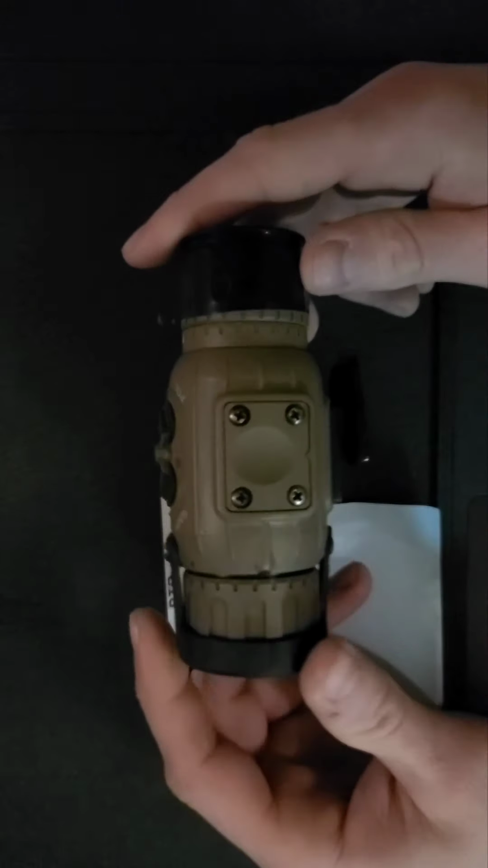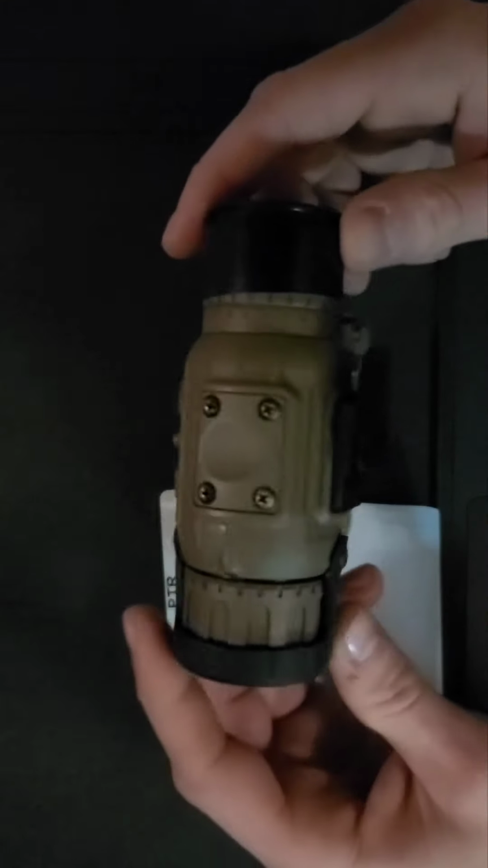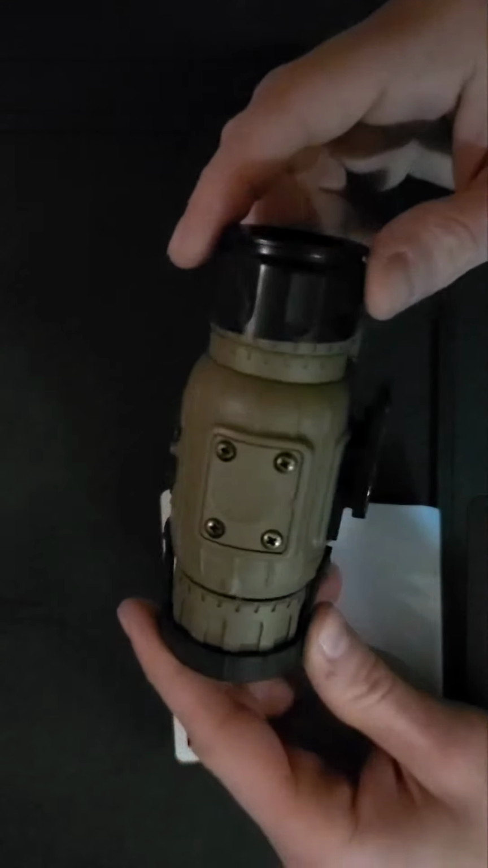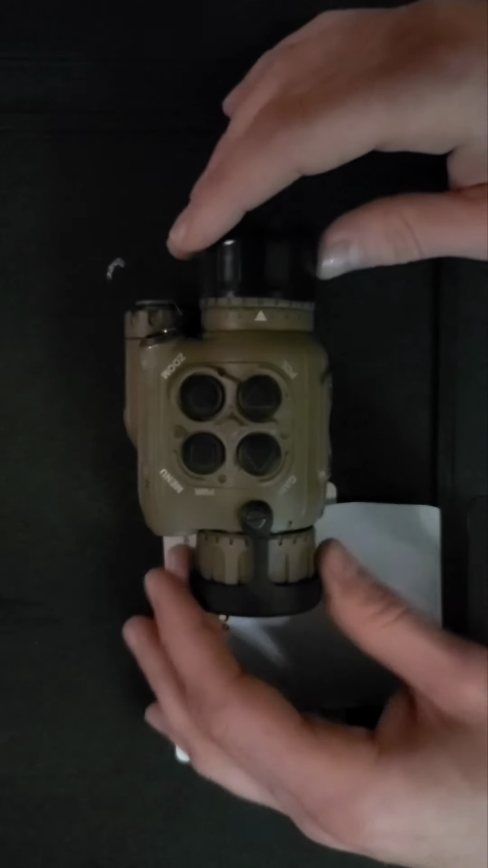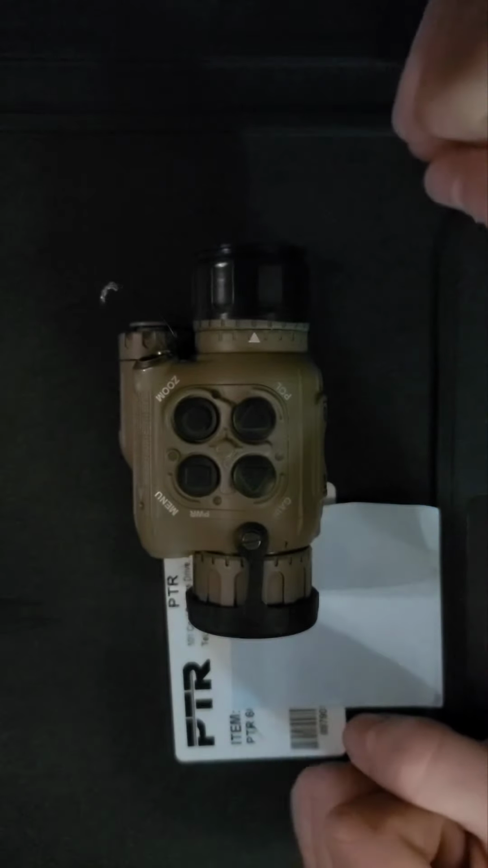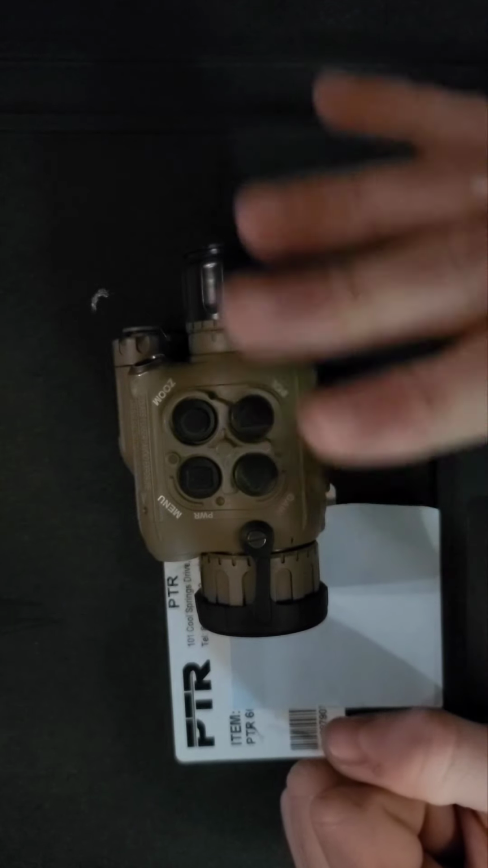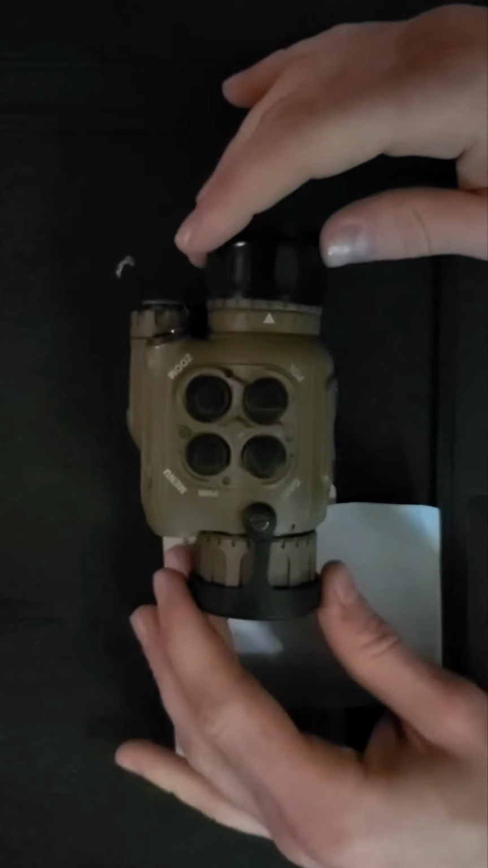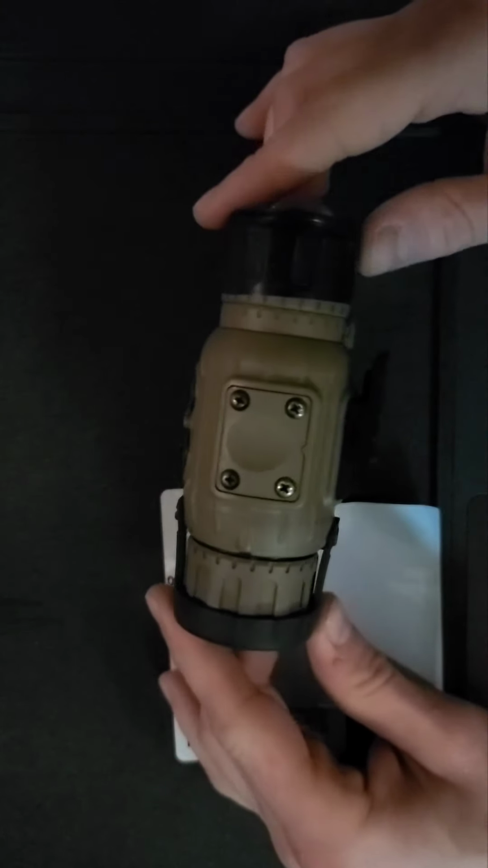However, with that unit, there have been some preliminary reviews saying that with the lower hertz refresh rate, this one's 60 by the way, so it's a pretty real-time image to where you can navigate with this if you so choose, there's a jello effect, to where you'll have some image lag as you're panning left and right, back and forth, up and down. If you're using that as a slow navigational tool, it's going to cause some issues.